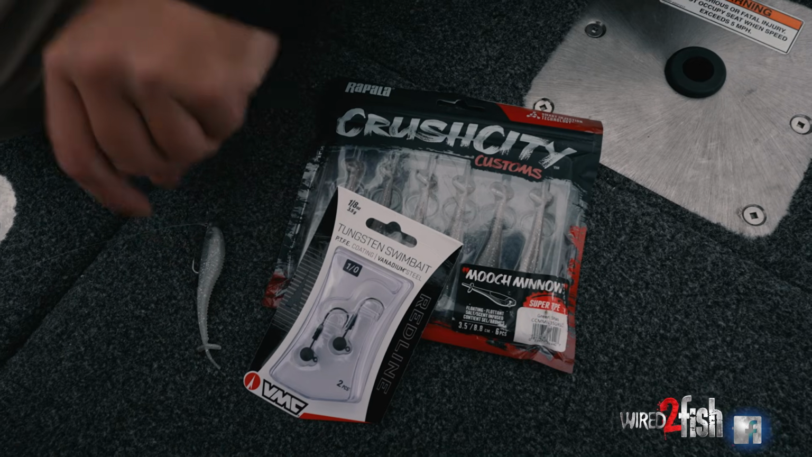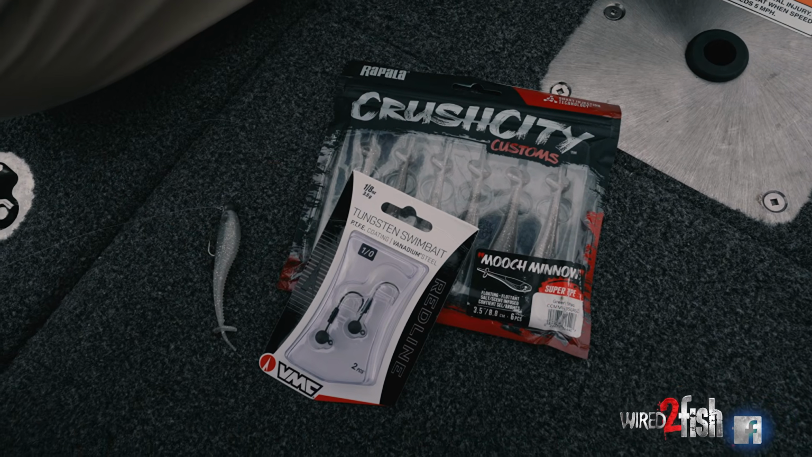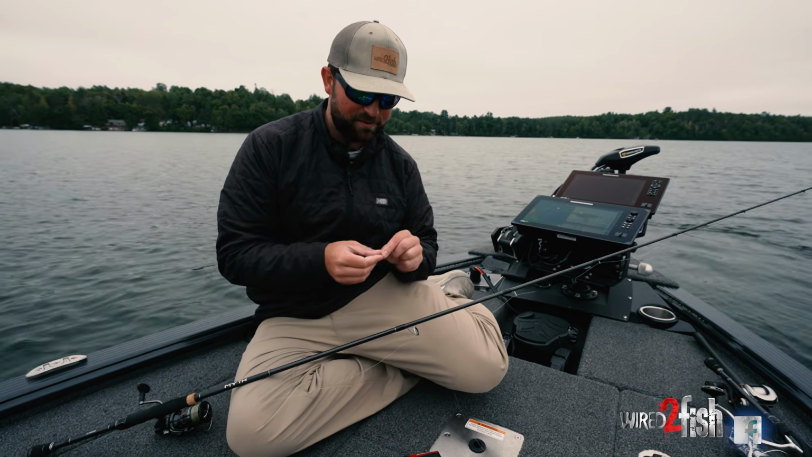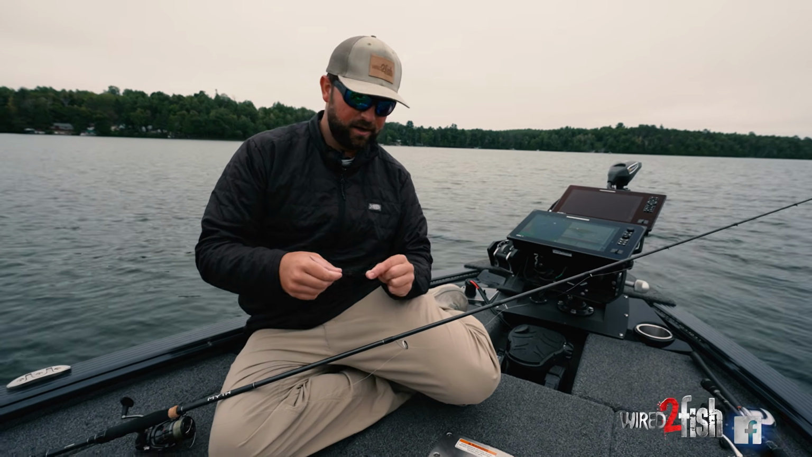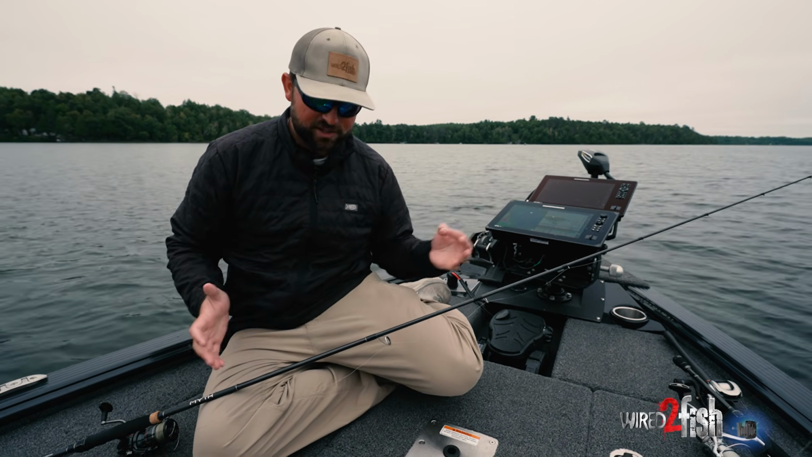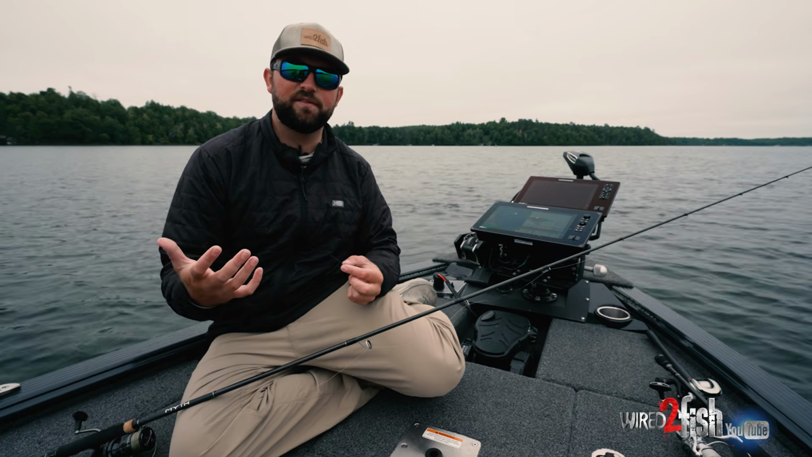Alrighty, so just gonna give you guys a rundown of rod, reel, line, bait, jig head. The whole system is pretty simple. It's definitely nothing to overcomplicate for sure. Messing with jig head size is the only thing that I really change in this whole setup. Sometimes they want a super heavy jig head.